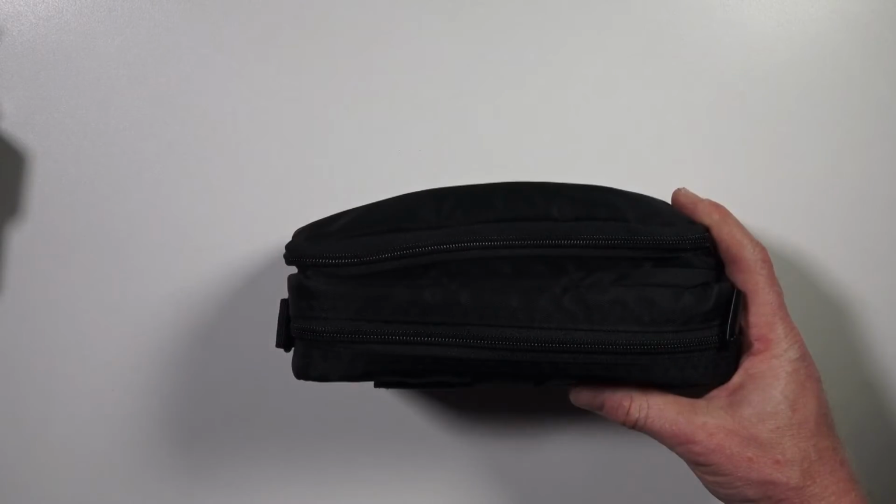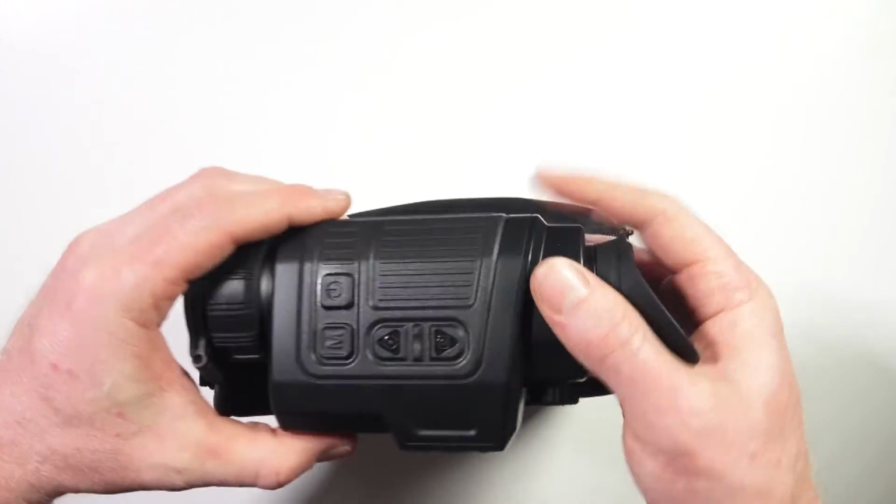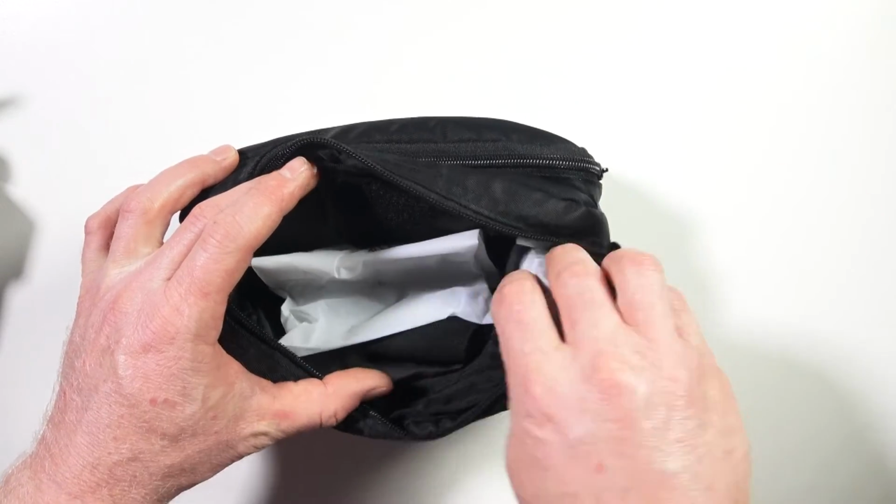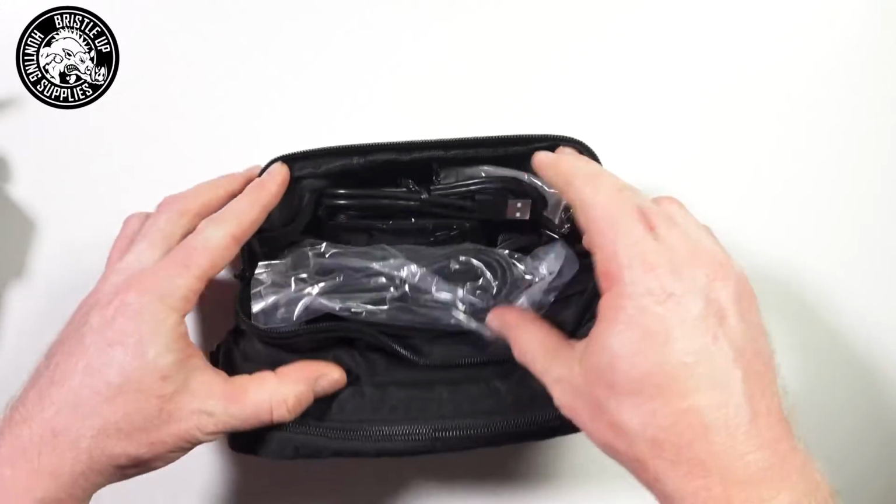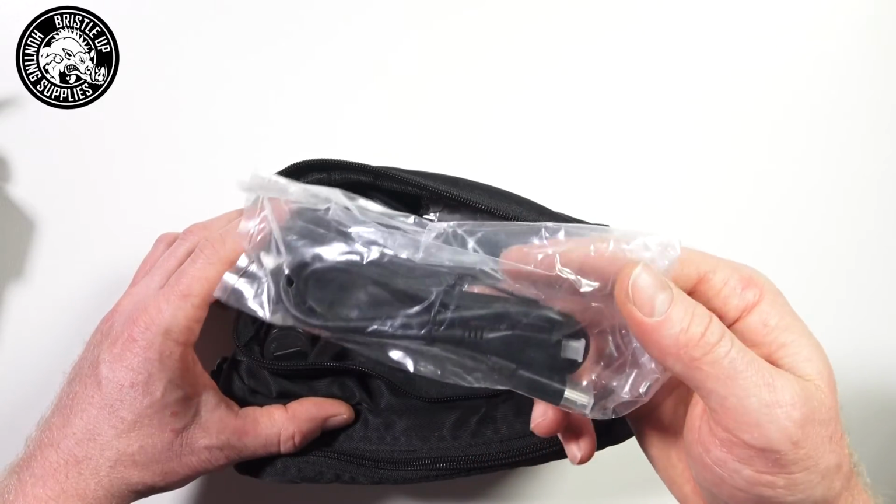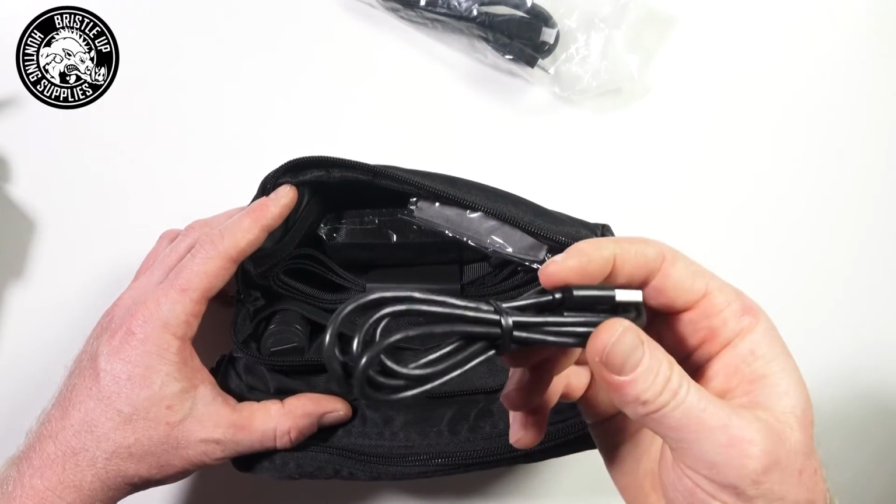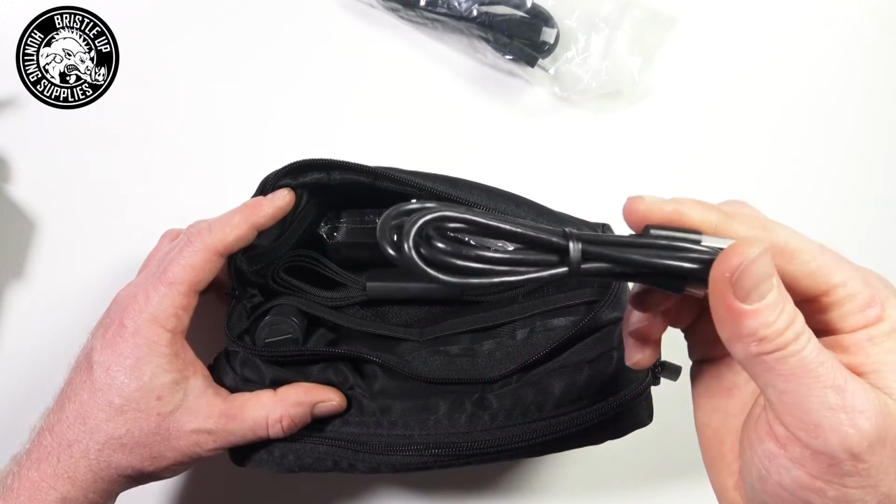Alright, so you get your manual and you get a little carry bag with it. So in this bag, obviously you'll get your thermal that you can keep in here when you're out hunting as well, keep it safe. We have our charging cradle here with a wall charger. Then in our front zipper here, you have all your cables and straps. So a small HDMI cable to go to a screen. You'll need a much longer one in most cases, but your USB-C charging cable. You can plug this into your phone charger in your car or into the wall charger supplied.